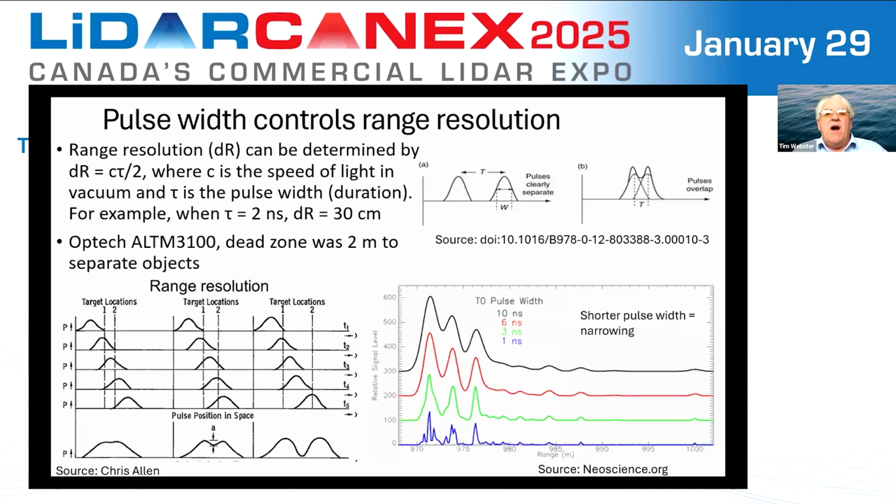So on the top right are showing essentially two returning pulses that are separated by a time, and they're clearly distinguishable between those two pulses. Whereas on the diagram on the top right, we see that those pulses are actually overlapped and therefore may be difficult to discern what is happening there between those two targets.